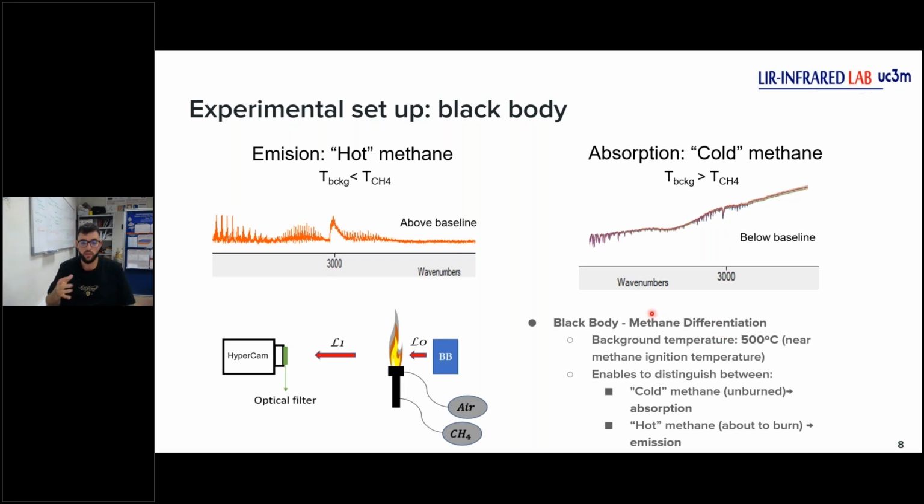Our background, the black body, is set to a temperature of 500 degrees. This is because this temperature is near the ignition temperature of the methane. Okay, this is important because it enables us to distinguish between cold methane, that is unburned methane, because it's lower than 500 degrees, the ignition temperature, and hot methane, that is methane about to burn, in emission. For this methane, we will get a spectra like that, and for this methane, we will get a spectra like that. This is an example, a scheme of the setup. We have a black body, a flare, and the Telops Hypercam. Okay.